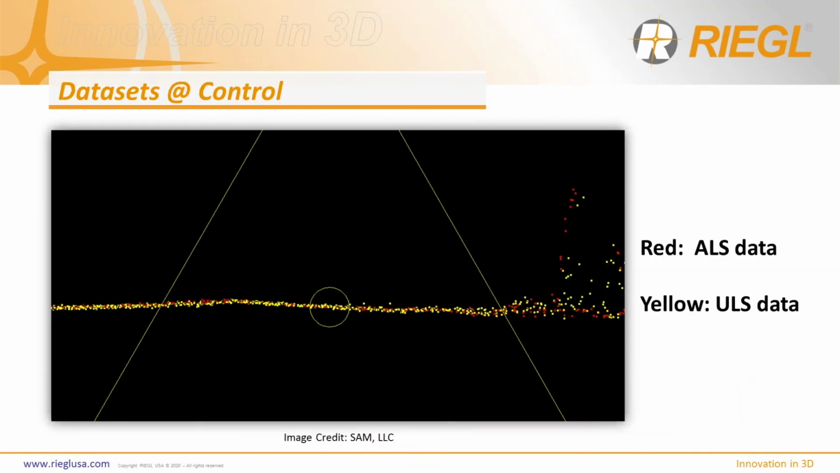And to further illustrate how we fit control here, there's going to be a series of screen captures where the red dots that you see are the ALS data, and the yellow dots are the ULS data. Again, they were calibrated independent of each other. They were not calibrated together. The only thing that brought them together would be survey control in this case. And so in this, you see the nice tight grouping of the two data sets together, and the circle in the middle is representative of the actual survey control point. You can see how they're fitting real close to the center of that particular control point. So we're confident that we're good at control.